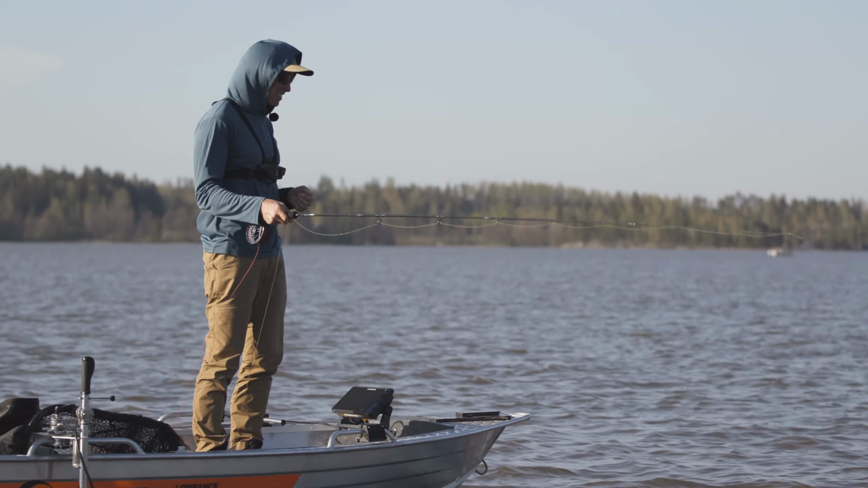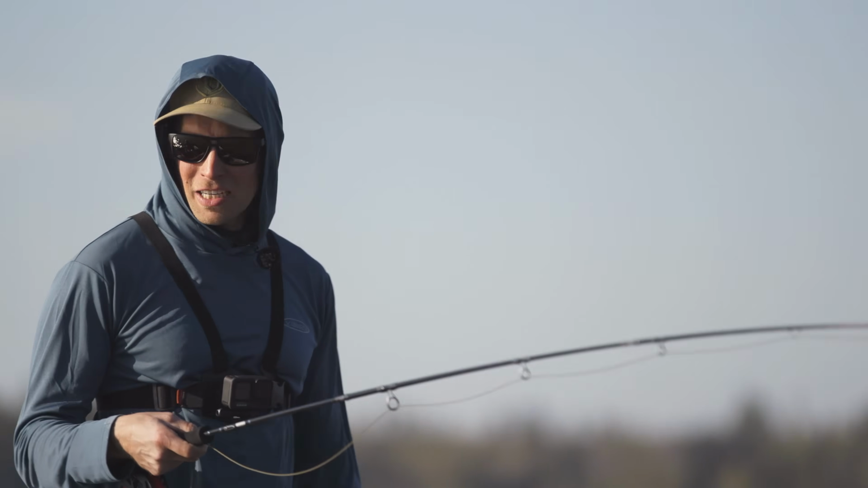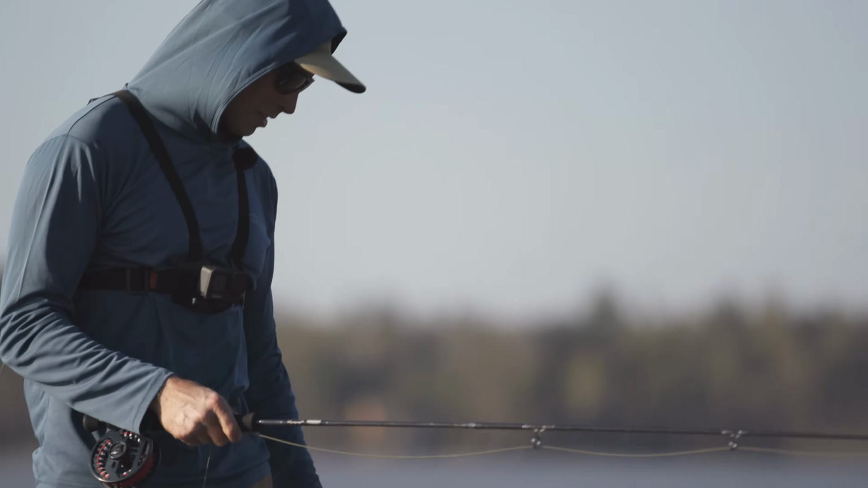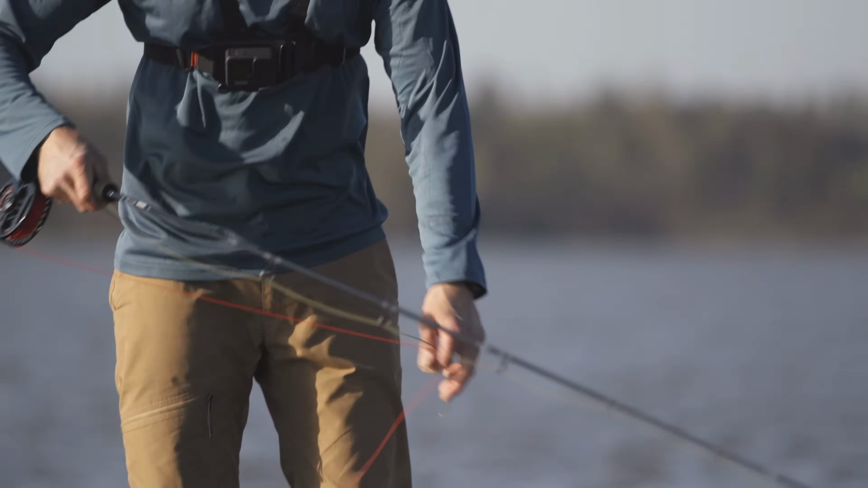Well, we got it to take. I think it was just in between a strip. I couldn't really strike it well, so I think it was just because of that. I think it took okay.